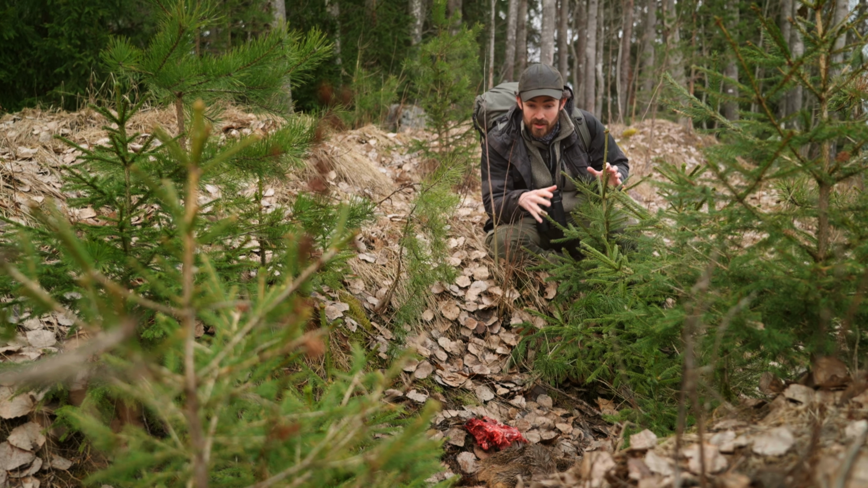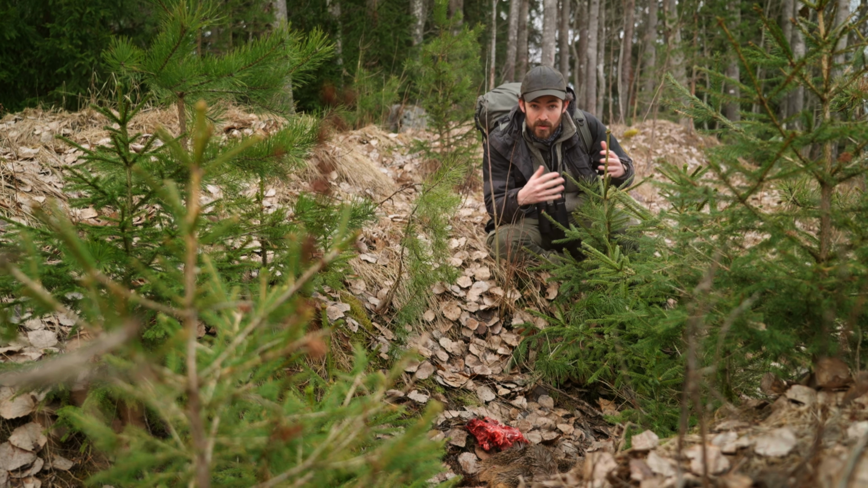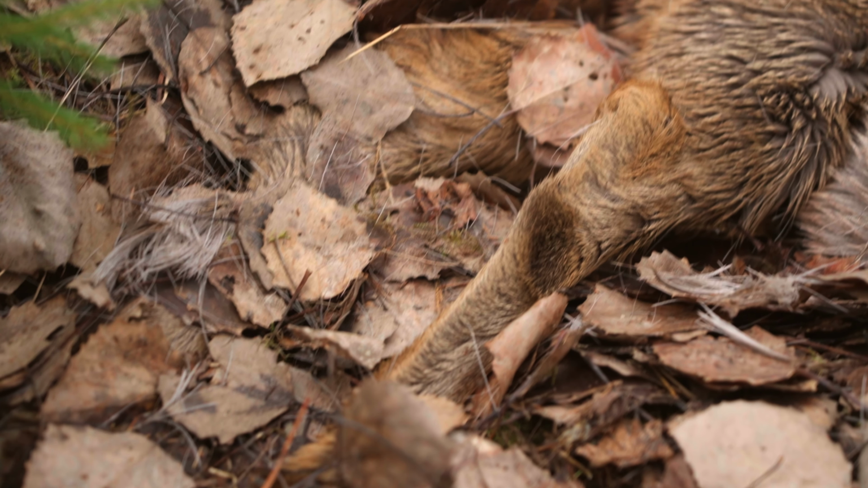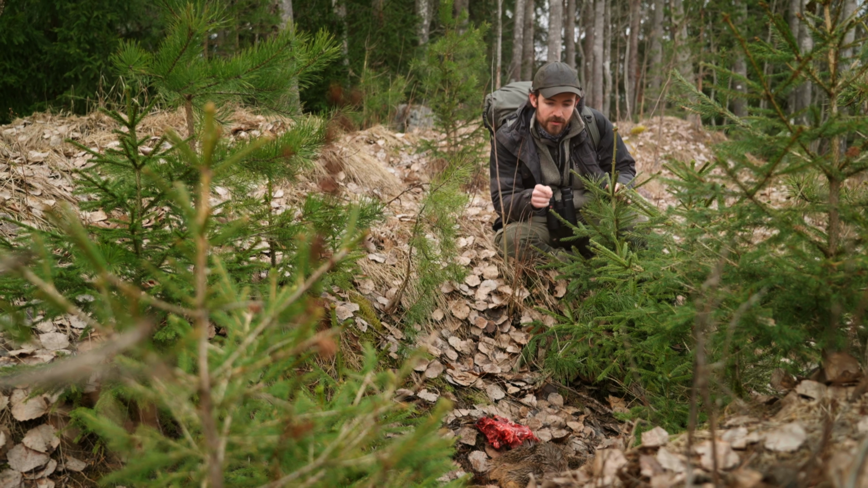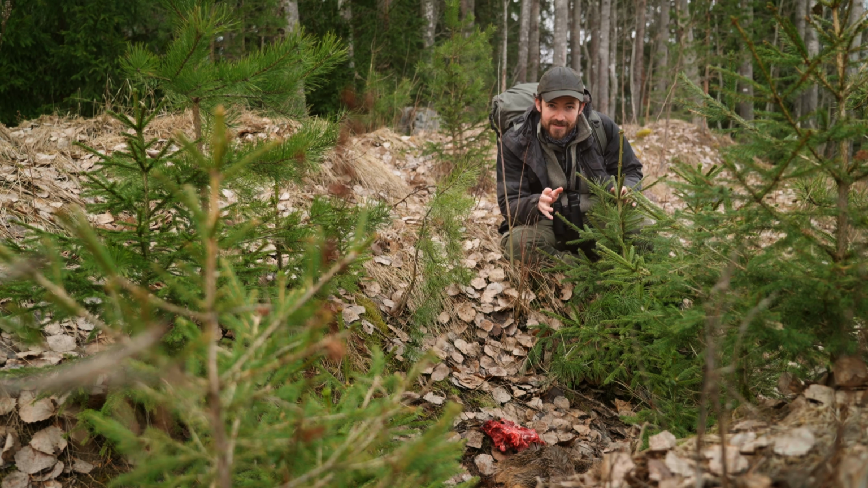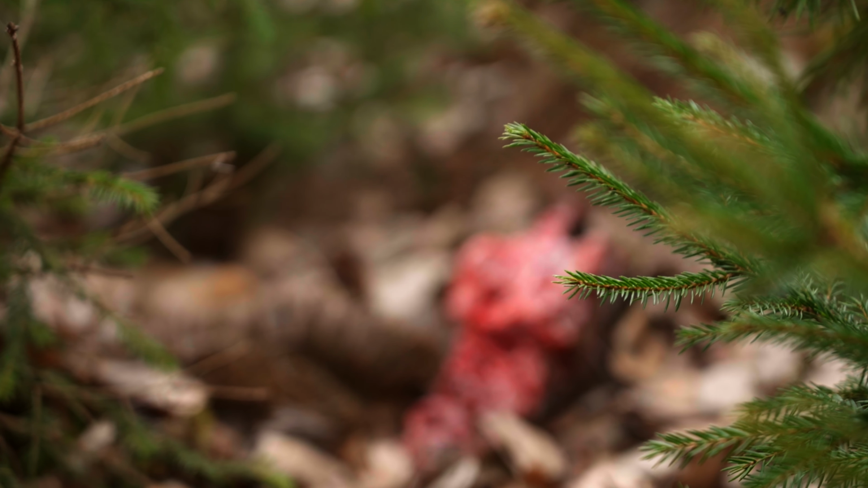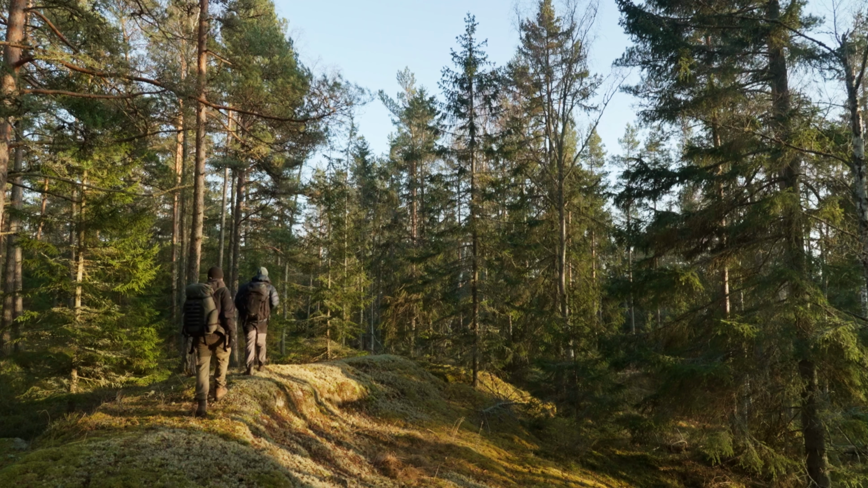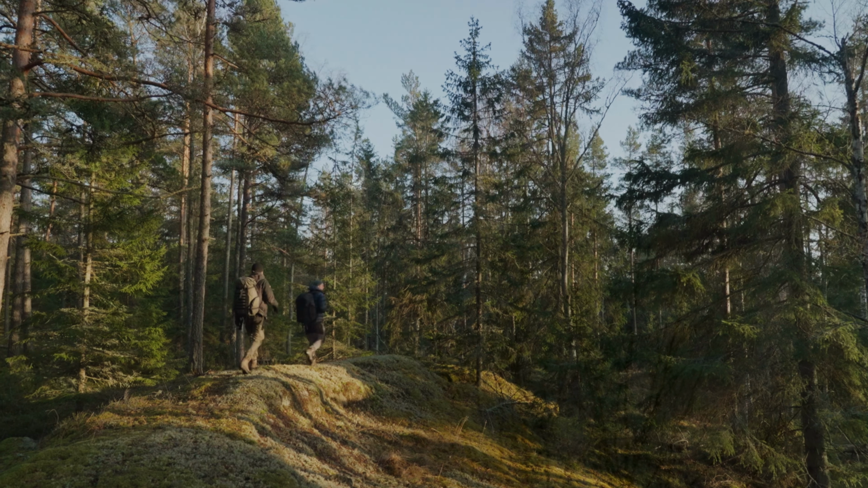When lynx catch animals that are big and heavy like this, and they can't move them that far, they'll cover them up in the day to hide them from scavengers, and then return over the following nights to tuck in. So this has every sign of being a lynx kill. I'm happy to spend all night. Me too, we're staking it out. Okay. We are staking it out.